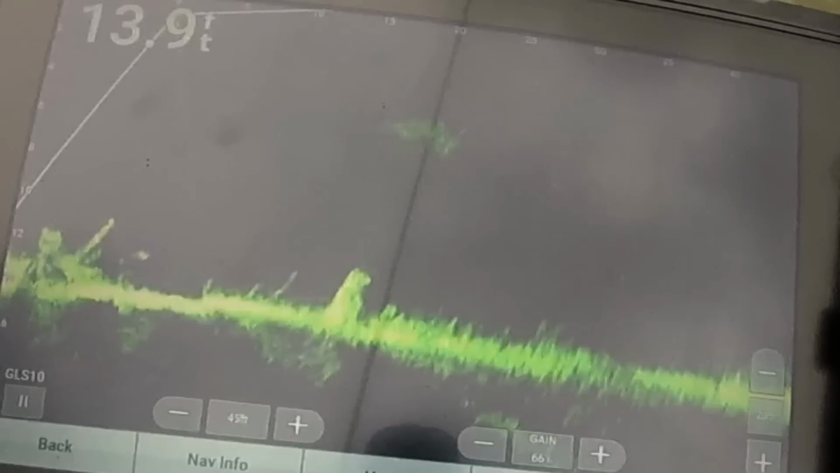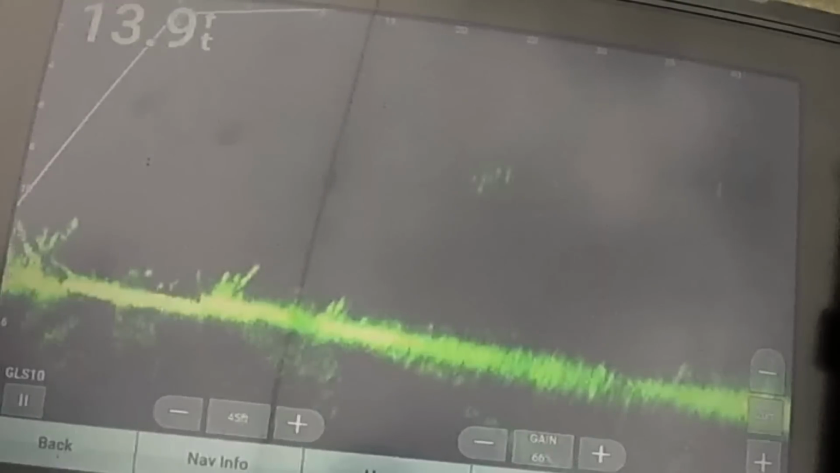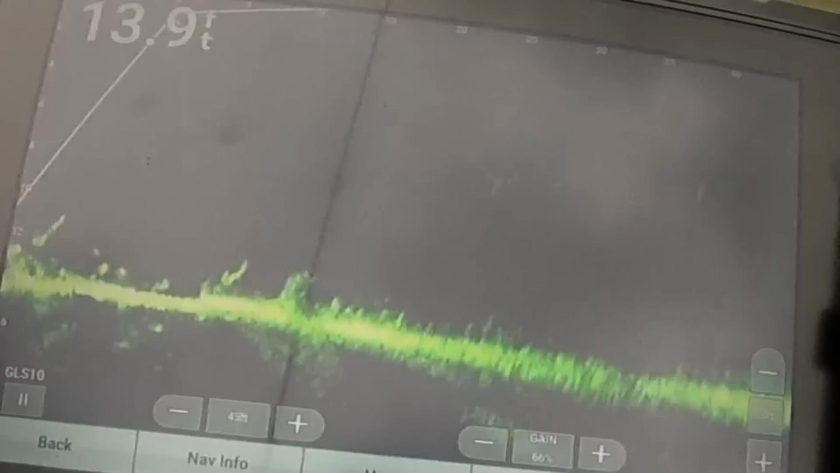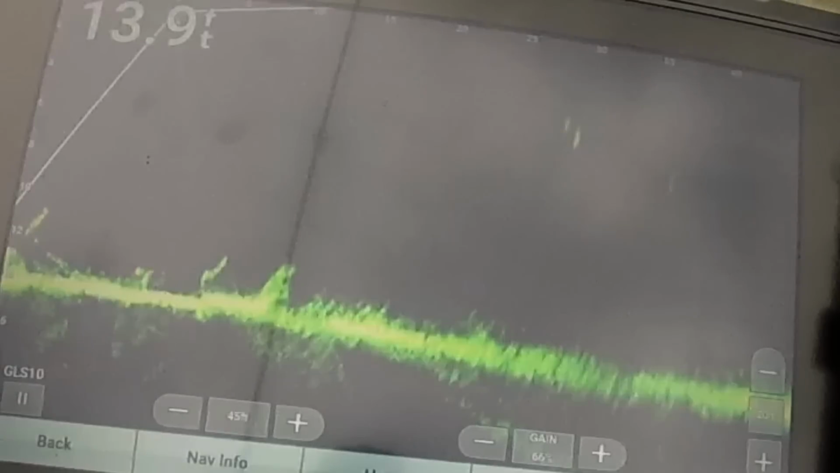Oh yeah, there I go again. Guys, that's a 1/16 ounce jig right there. I have gotten out of the cone. There it is again. There it is.